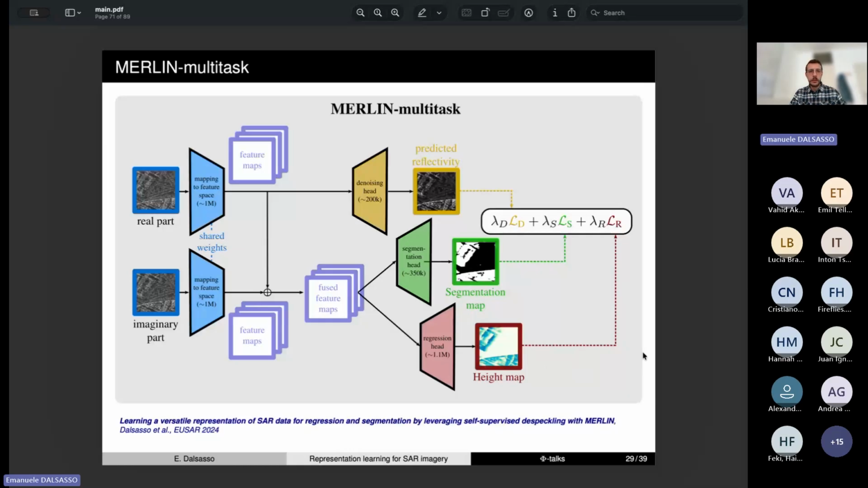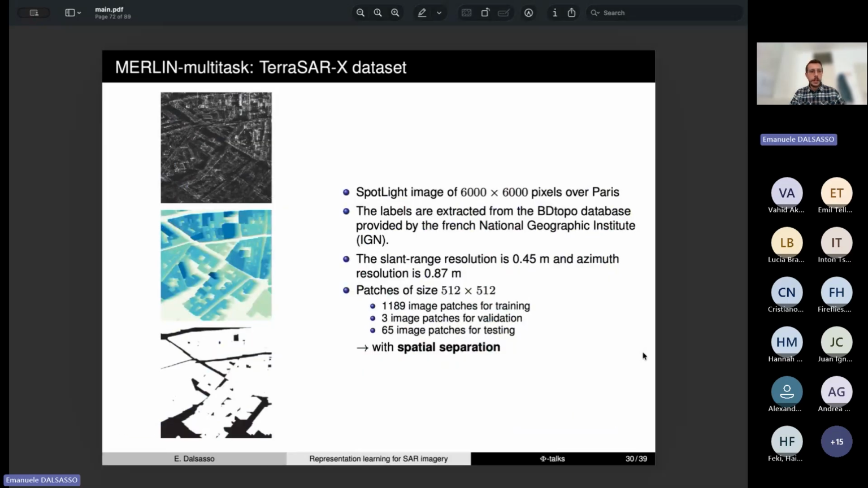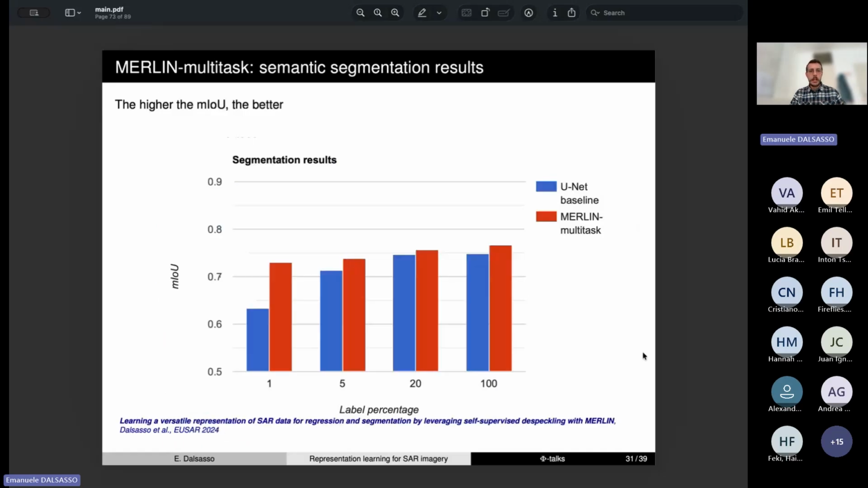And so through this multitask strategy that we have tested on TerraSAR-X images, again, we can see that if we start from a dataset where all the samples are annotated, our MERLIN multitask performs better than the same model that we used in MERLIN that we consider as a baseline, but it is only trained on segmentation.